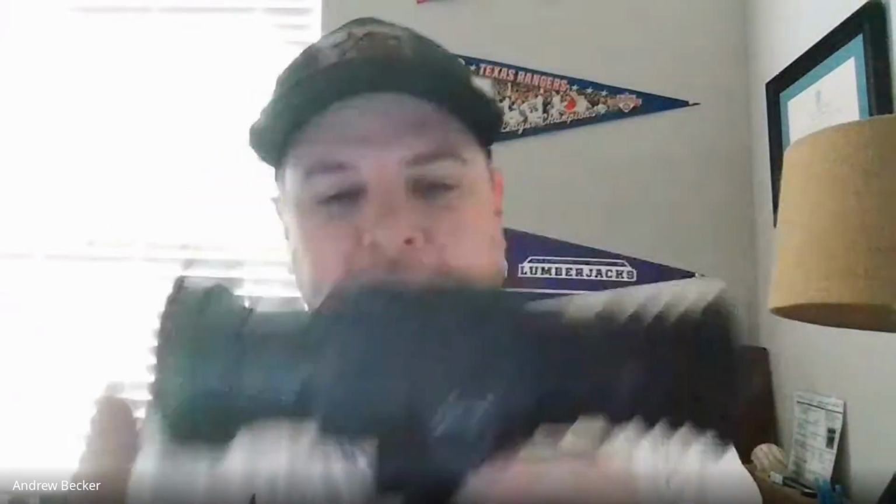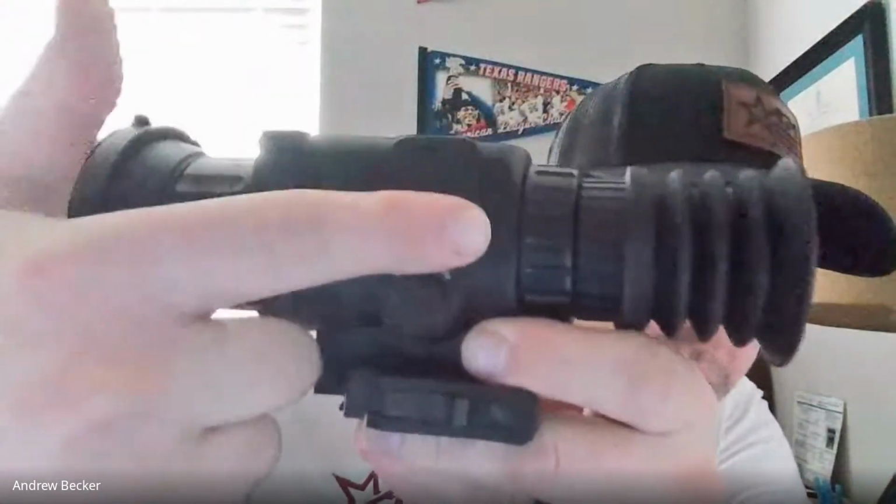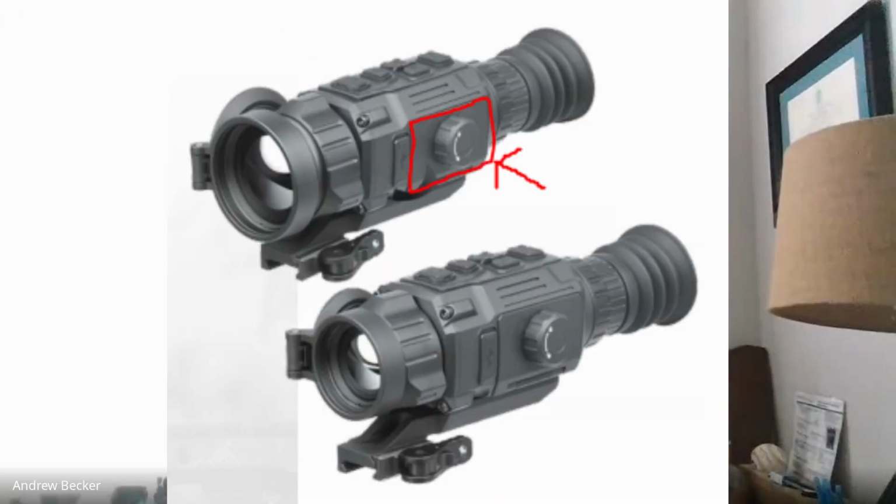So this is a V1 Rattler. You can see the battery compartment right there. It's about double the size. It's kind of about a block. It's kind of similar to some of the other batteries that some of the other manufacturers are using right now. It's really small, a nice square size, but really easy